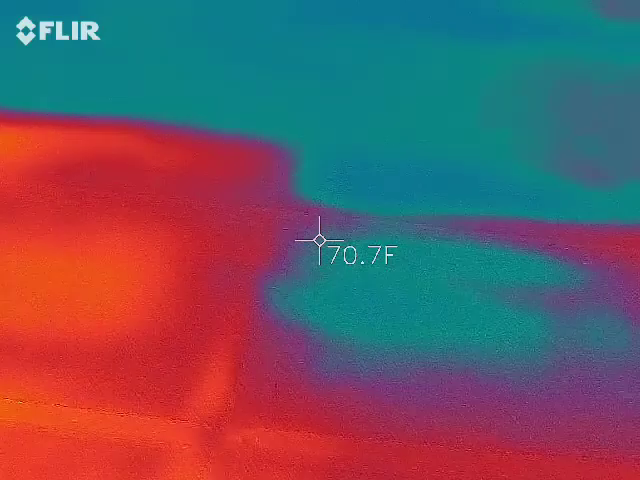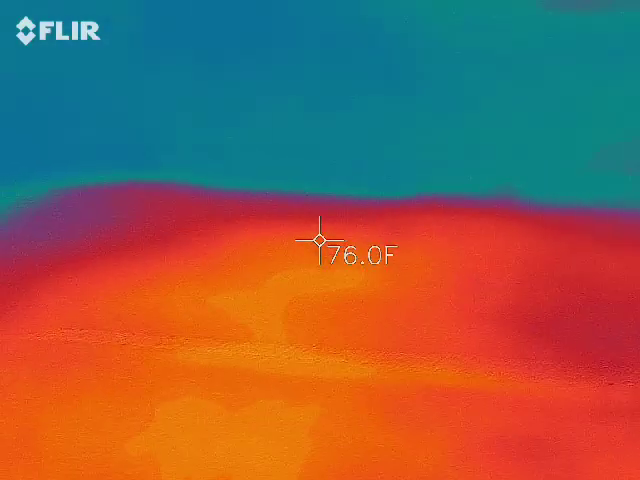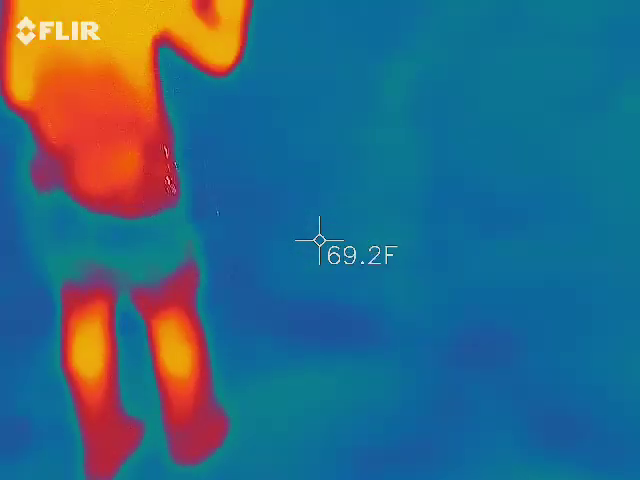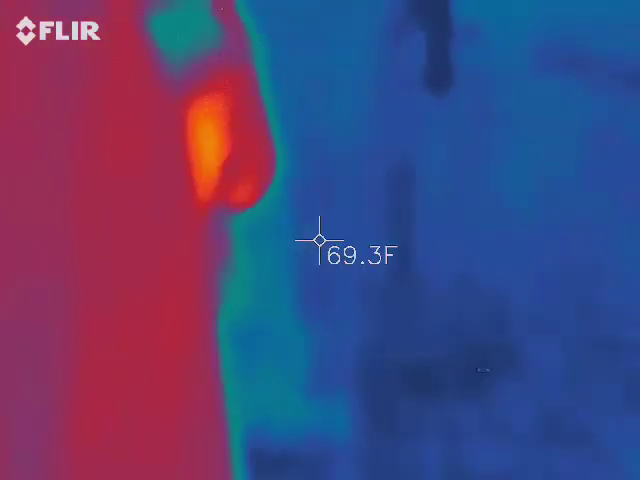Oh, that crazy gate sound is on your audio. We'll close it and open it back up. Close it and then open it again. Isn't that a great sound for your audio? Yeah, sets the mood.